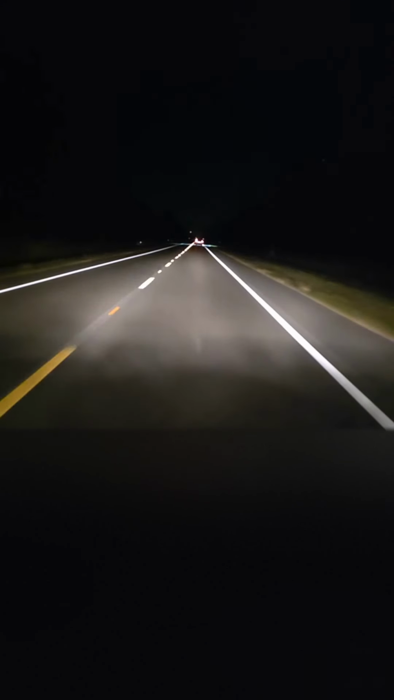Long straight road. Yeah, for the most part. There's some slight bends in the road, but yeah.